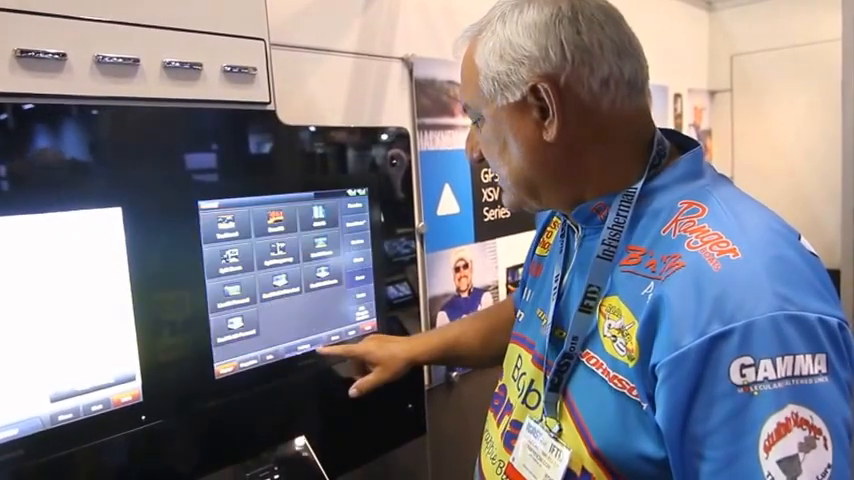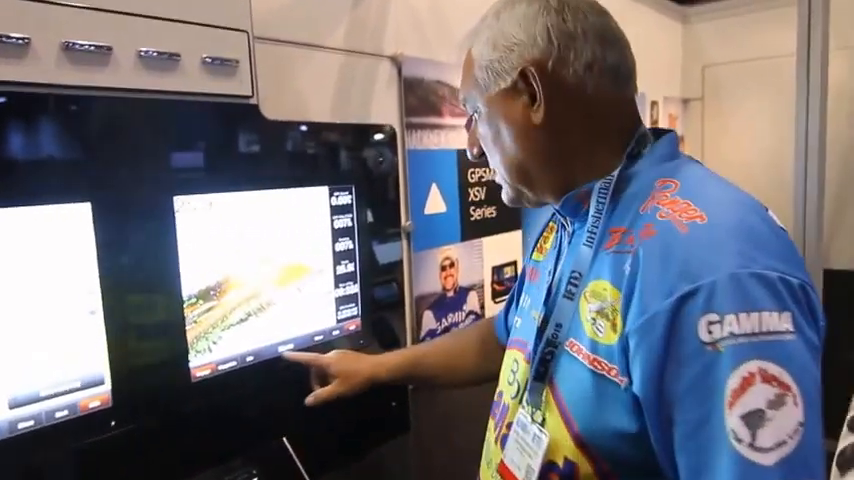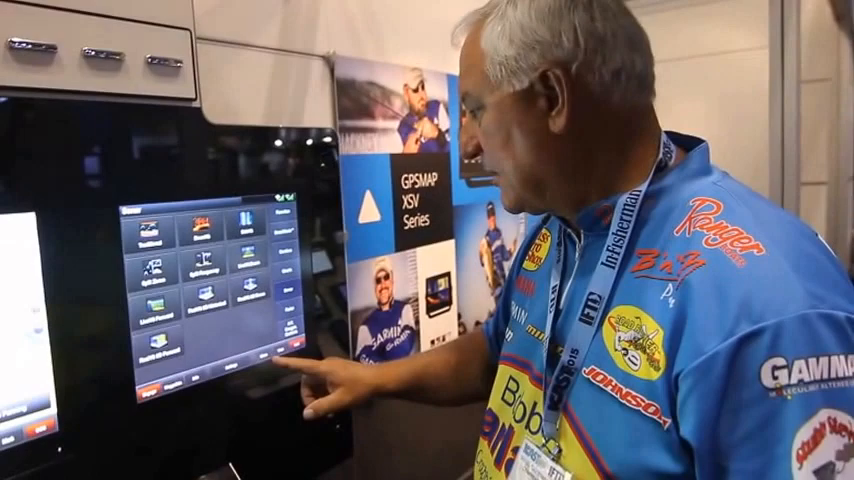Another function on this is the historical portion of it. That'll give you the history that you passed, and you can go back to that history and take a look at what you crossed and where the fish are. These are brand new functions for 2016. Back to a couple more capabilities.